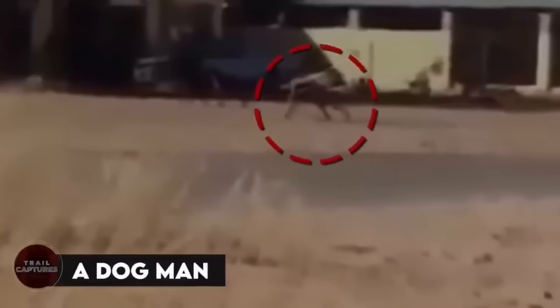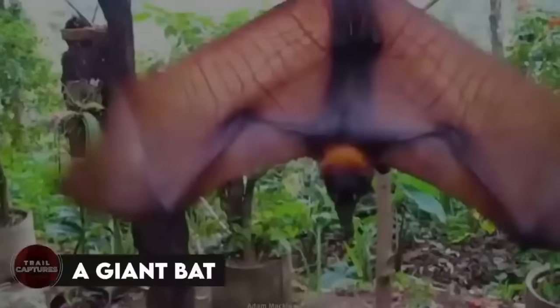A dogman. In South Africa, a strange creature has been spotted roaming around town. It looks like a mix of a man and a dog, and it lives and eats with other dogs. There are many rumors and fears surrounding it, but nobody has been able to get close and learn more. We only have blurry camera footage of it walking with its furry friends. The big question is whether it's just a man with mental issues or something more unusual. Let us know your thoughts. A giant bat.